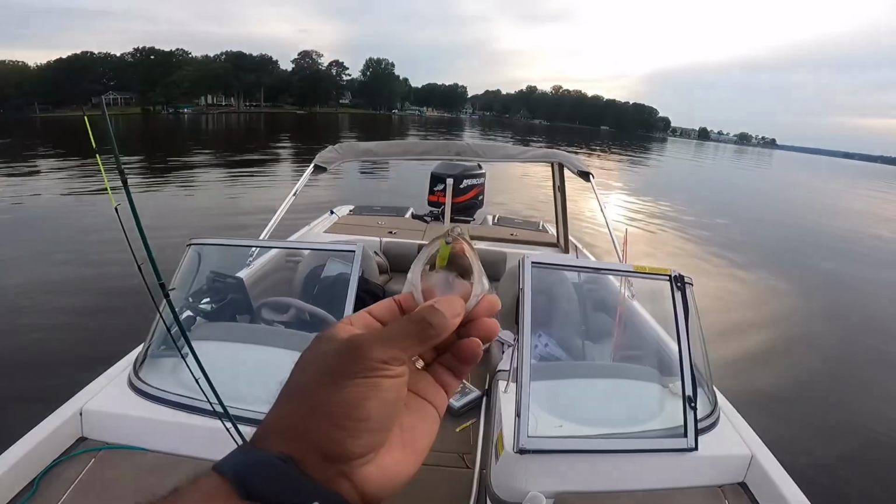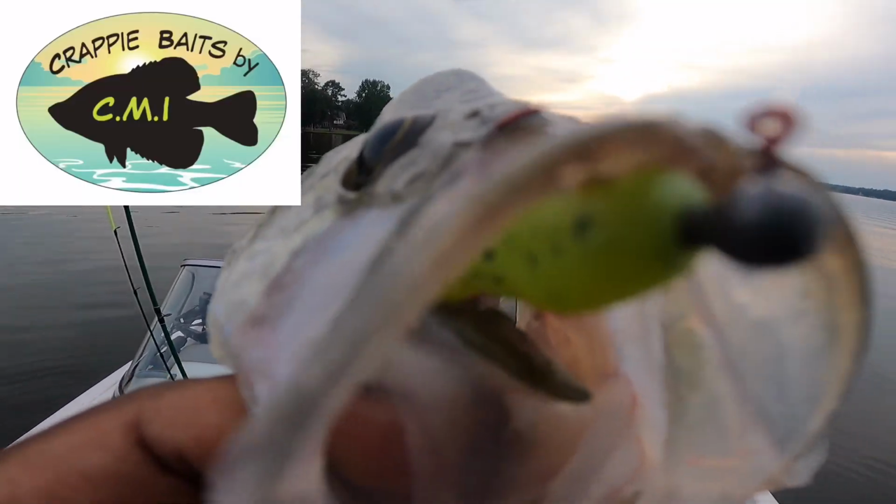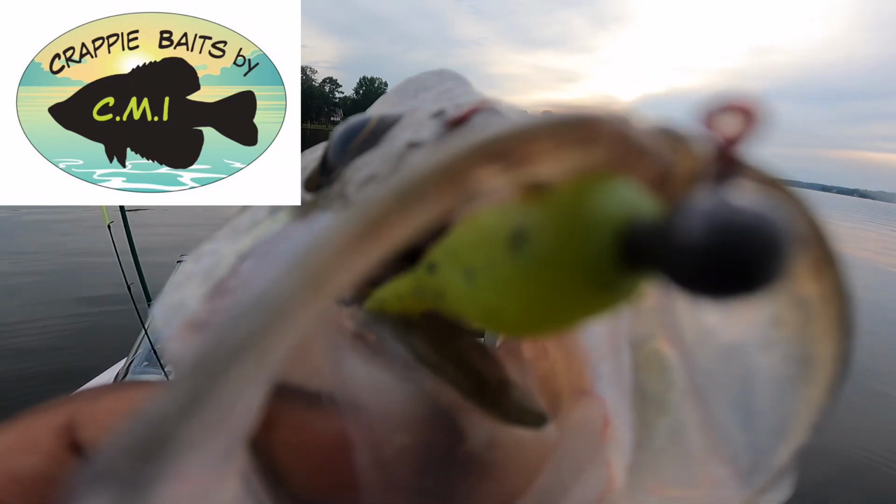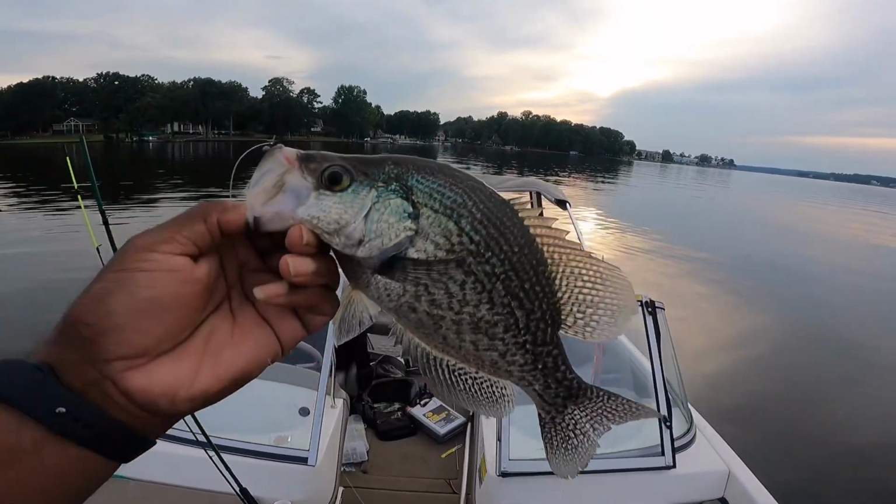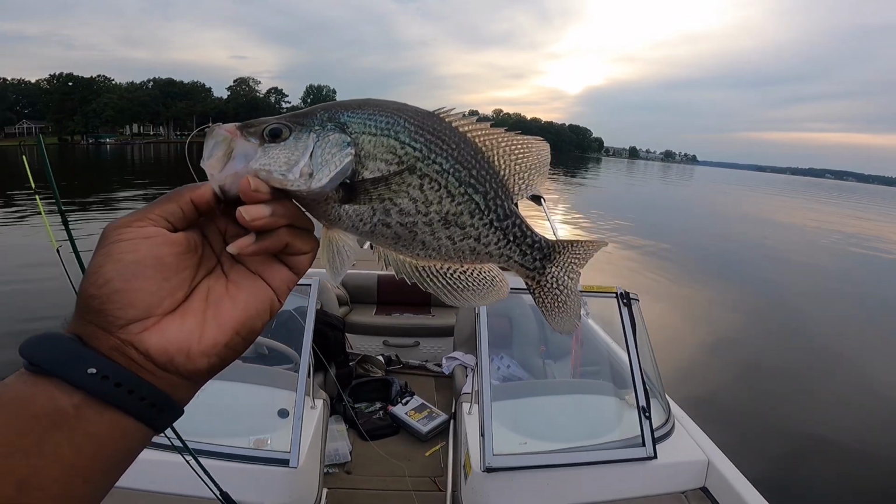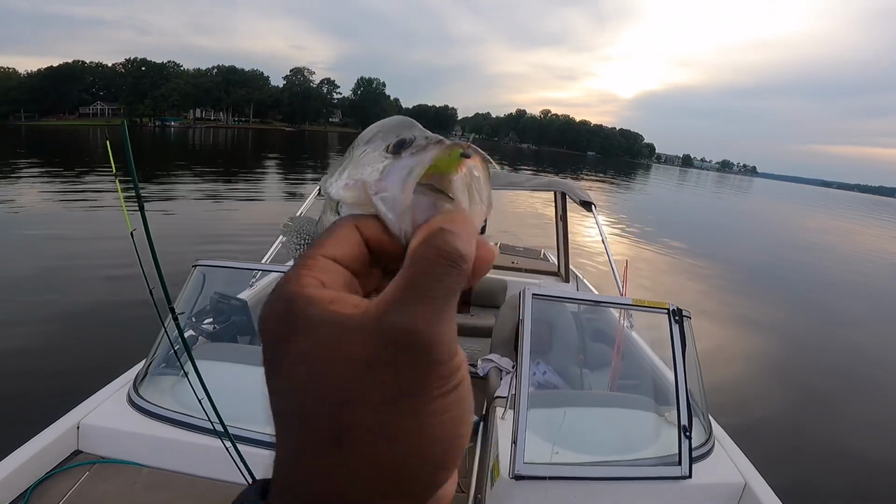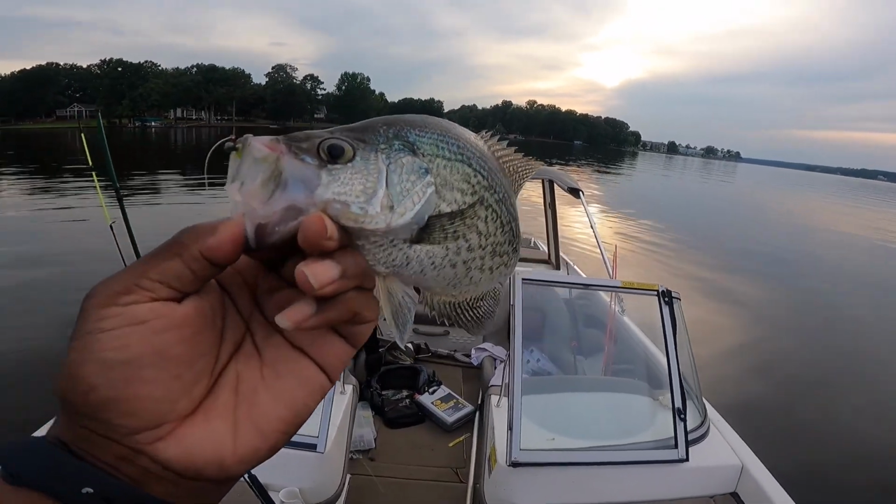I think that'll be a good evening. Big Shirley. Yes, indeed, folks, that is one of those Crappie baits by CMI Crappie slimes. And that's the Big Shirley that comes off of those Crappie baits by CMI. That's a nice fat fish. First one of the evening. I'm not going to be out here too long. I'm going to keep it, though.